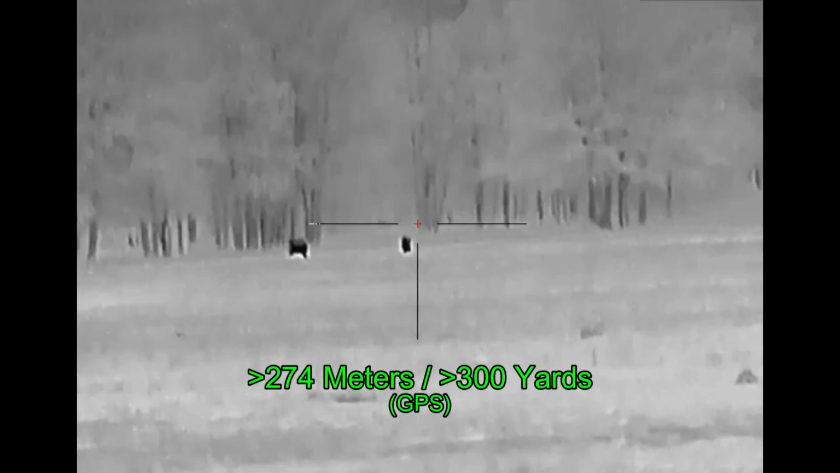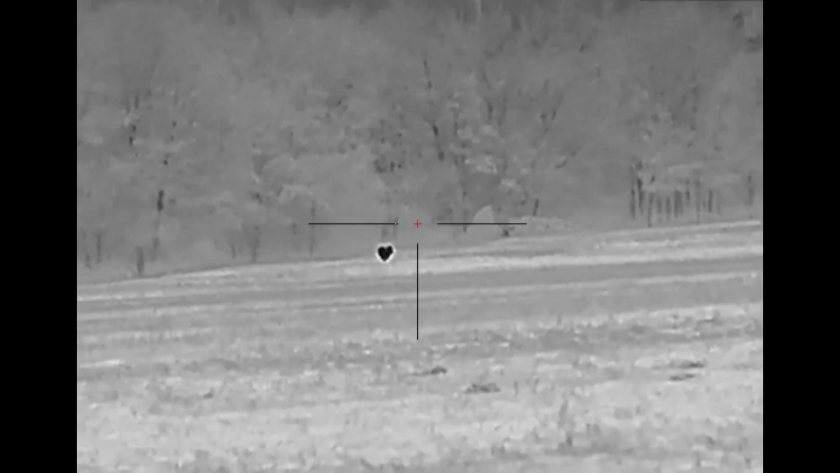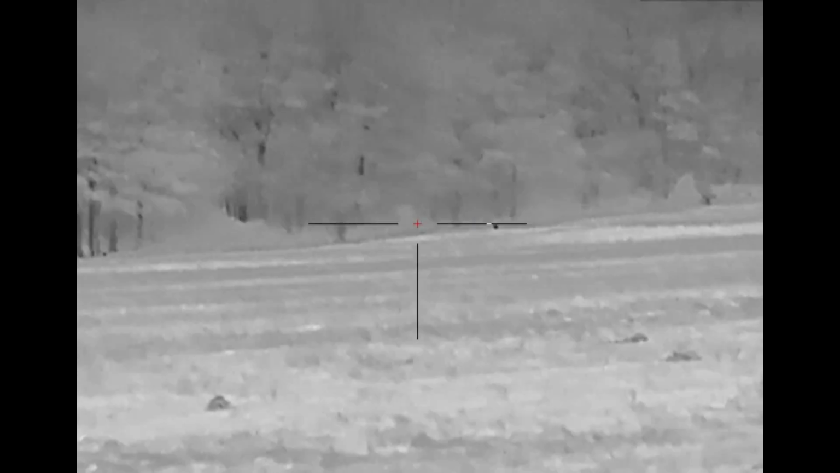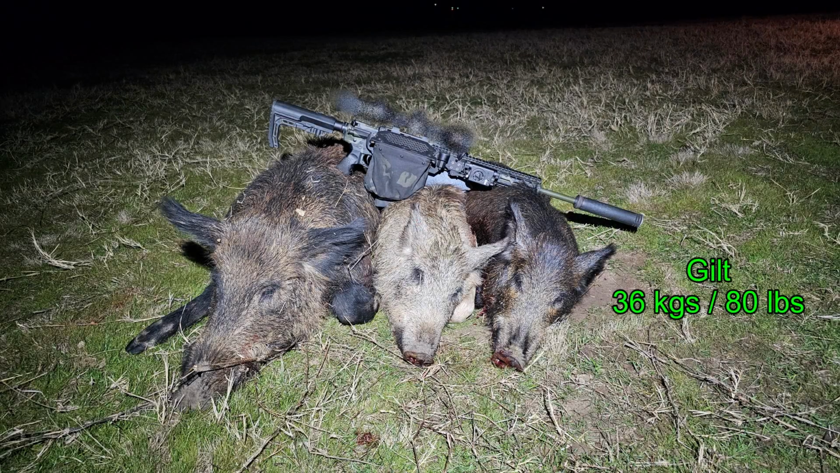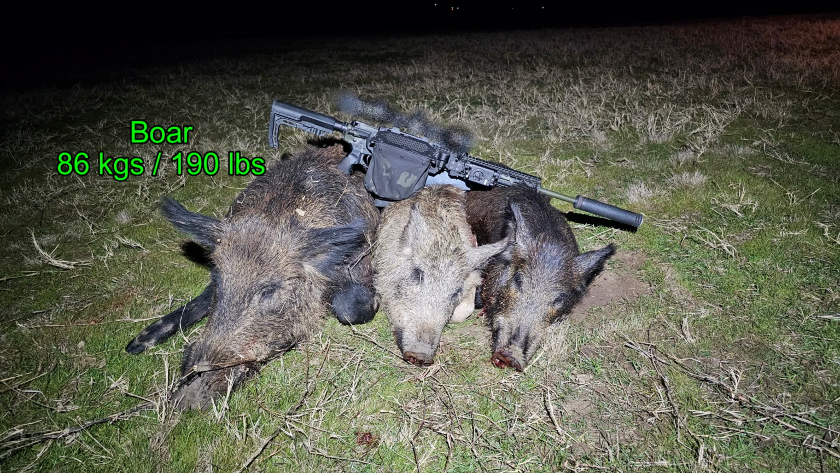I'm going to try a couple shots here at more than 300 yards, and I don't believe I'm having any success connecting. I did look for the hog. He followed a known trail through the woods, but I did not see any blood sign. Eventually I came away with 3 hogs, starting off with this 80-pound gilt, then a 90-pound boar, and finally the last target was a 190-pound boar.